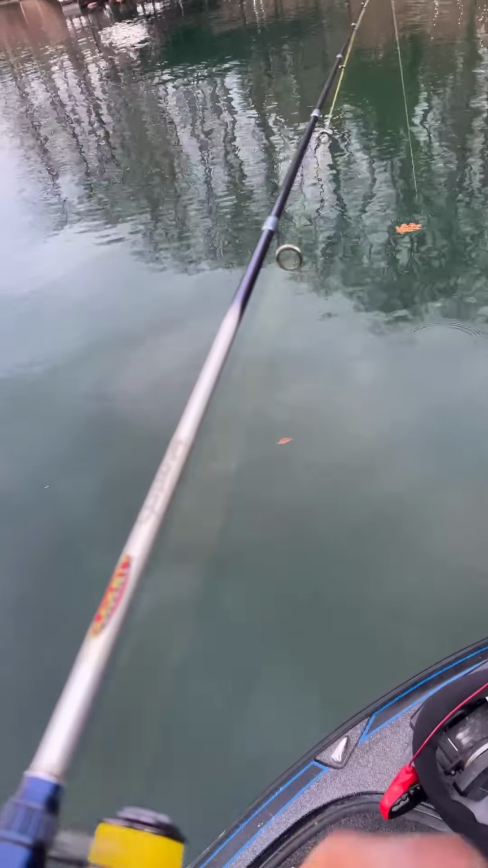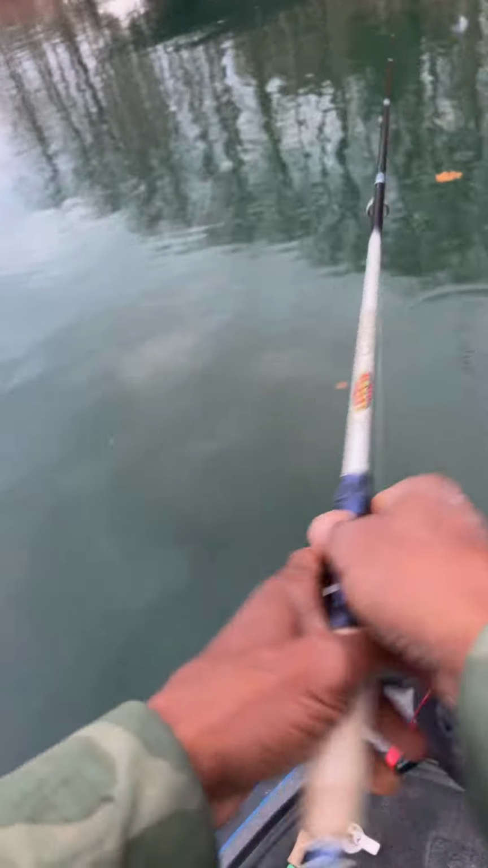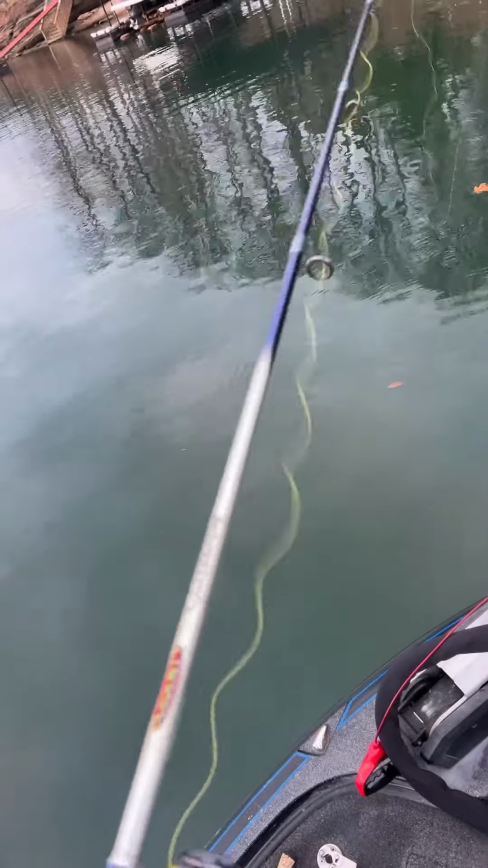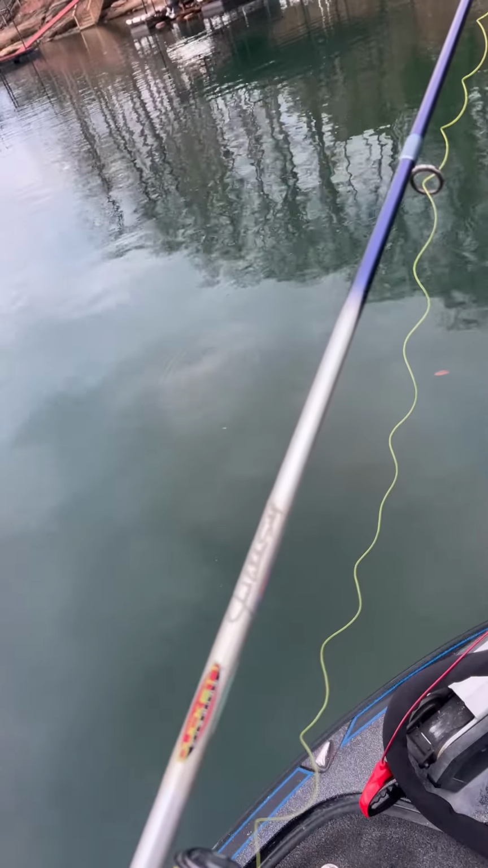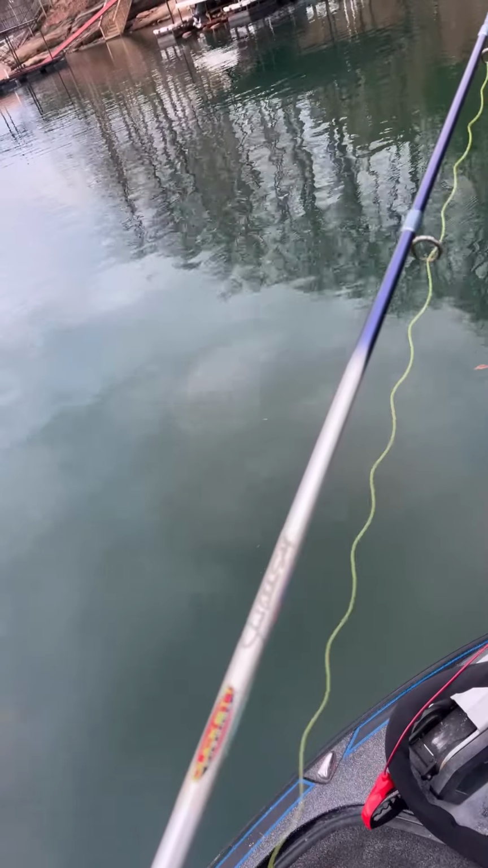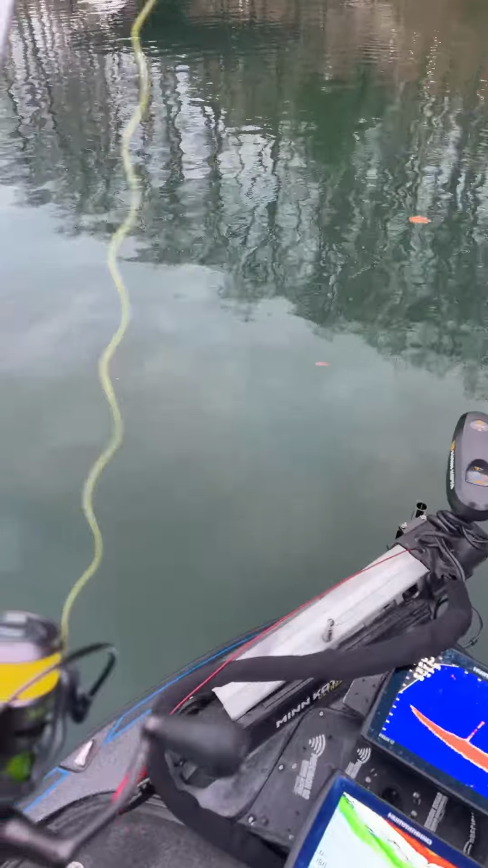All right, let's see, guys. All right, there we go. What is that right there? We're going to try one more cast right here. Just right there. See what that is. Right where it needs to be. Man, that's in 35 feet of water right there.